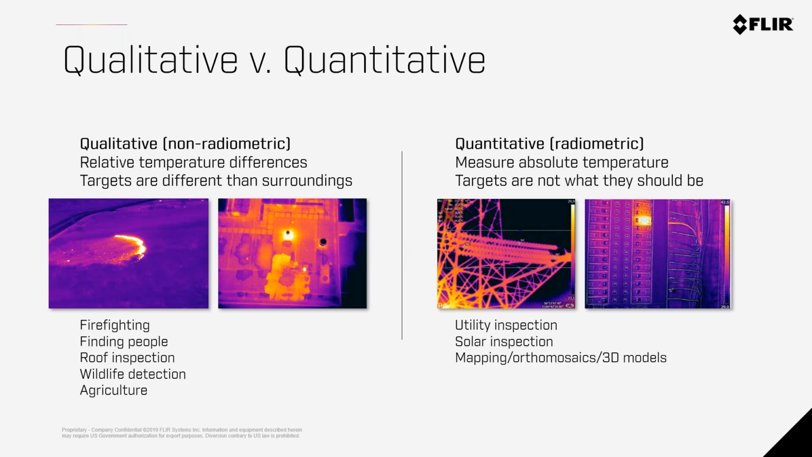You can see on the image all the way to the right, there's that one breaker that's lighting up. This obviously wasn't done by a drone, but the concept is true. That breaker is clearly different than all the other breakers, but is it different by 1 degree or by a whole bunch of degrees? If you look at the scale on the right-hand side, I believe this is in Celsius, that breaker is 42 degrees Celsius, which shows an electrical technician that it's a real problem and needs to be taken very seriously.